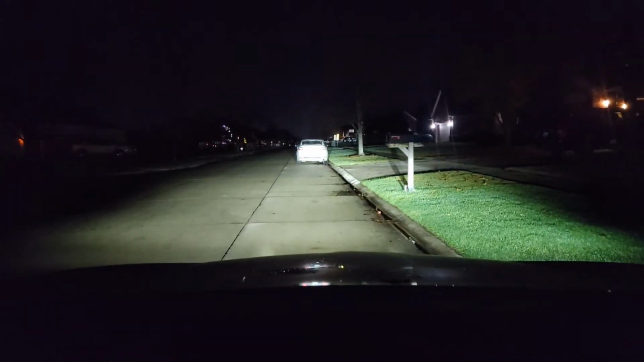But you got to know where you're going in these areas because all these houses look the same. It was a little stressful, but I found my area and I made it. But now we're gonna have to get some gas in a moment. Some beautiful houses over here, but there's not a lot of light. It's definitely hard to see.